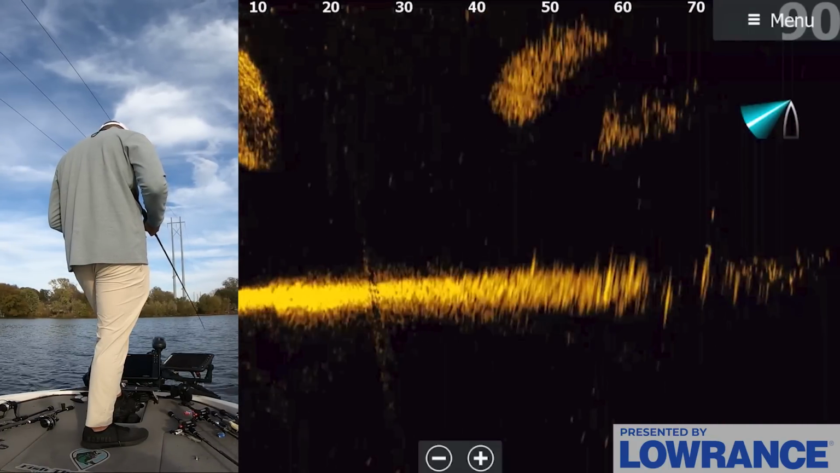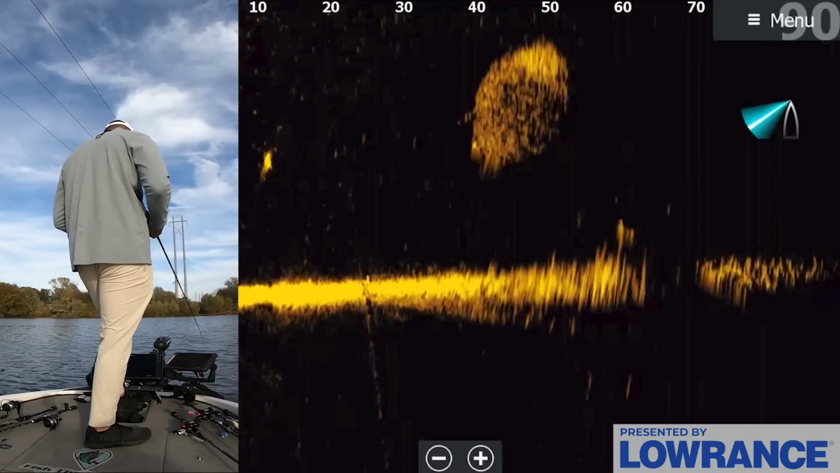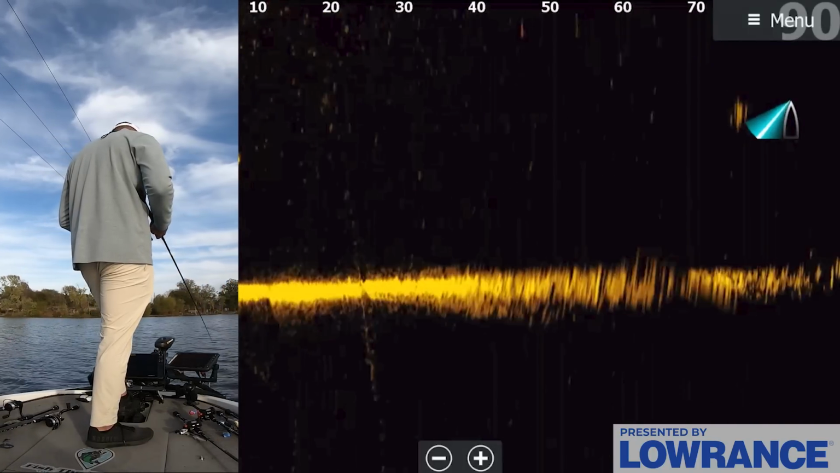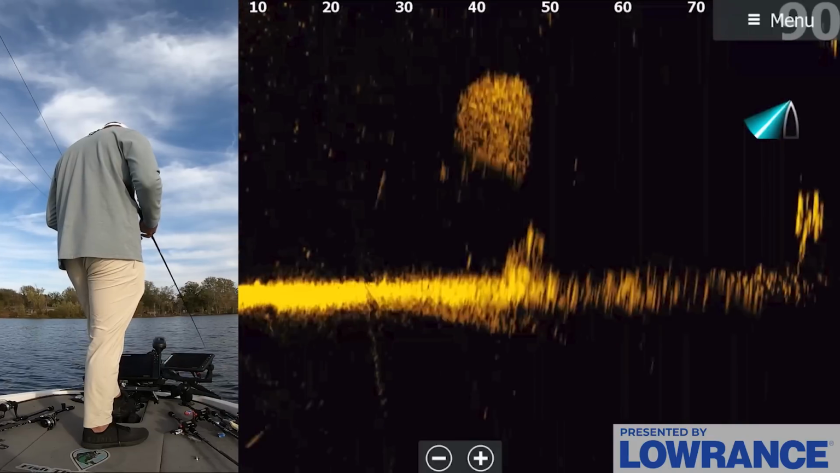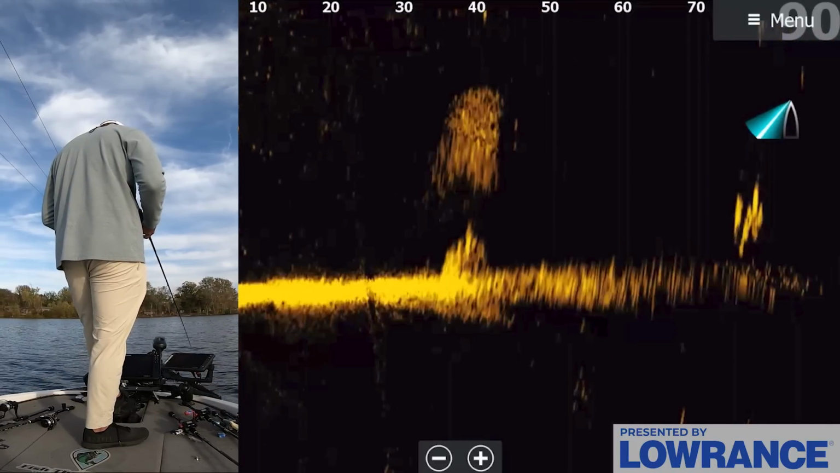Like, I've had days where I've caught 25 to 30 pounds doing this on certain lakes. It's just, right now, this specific lake, this specific day is not happening. But that's just fishing too.